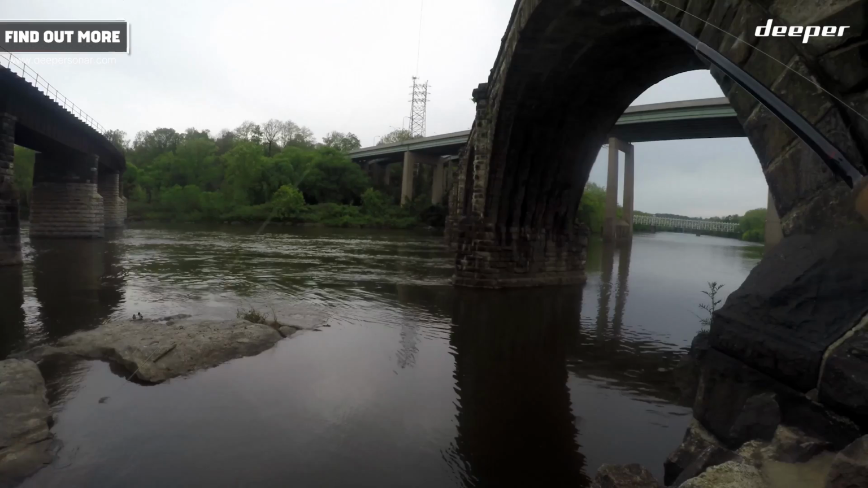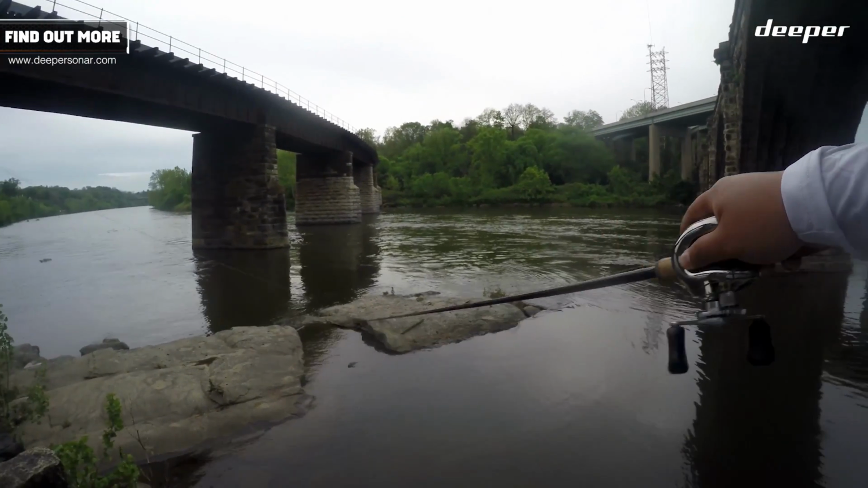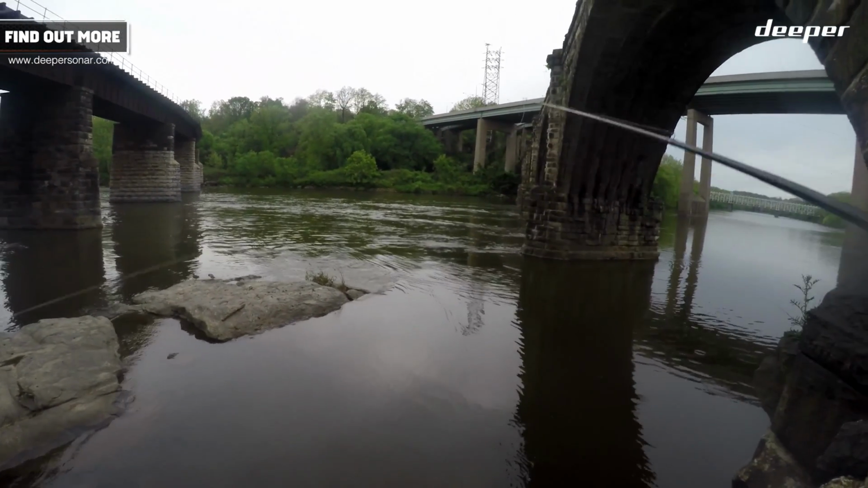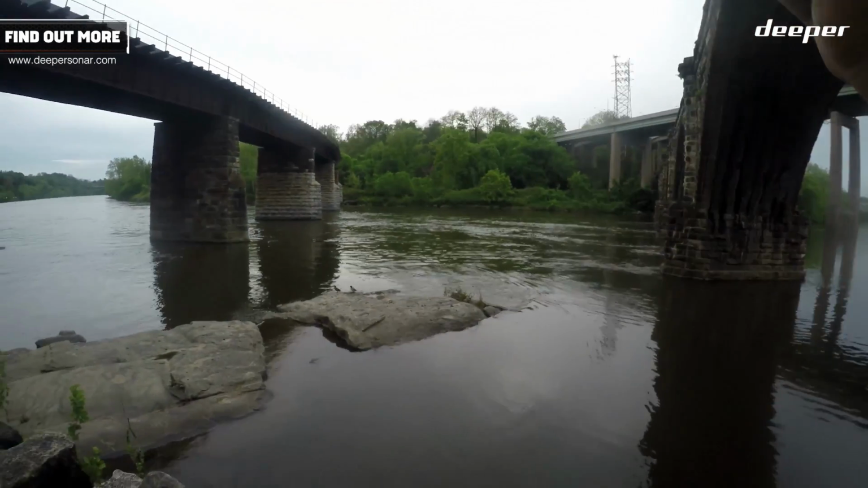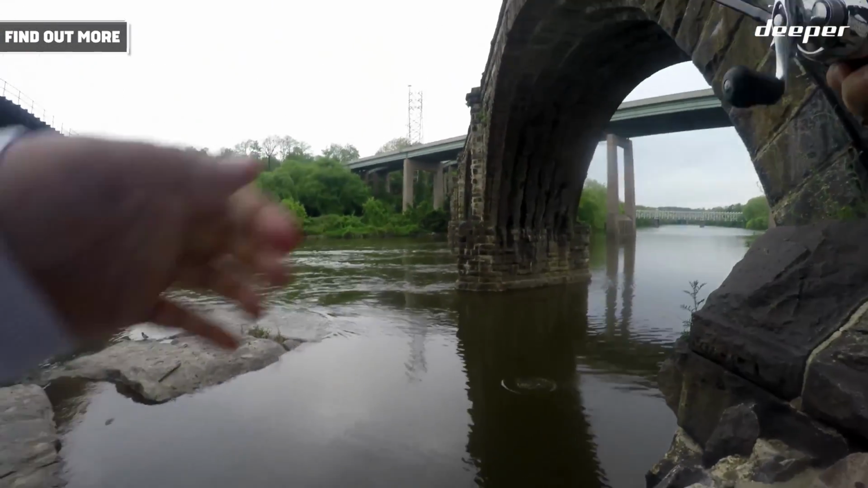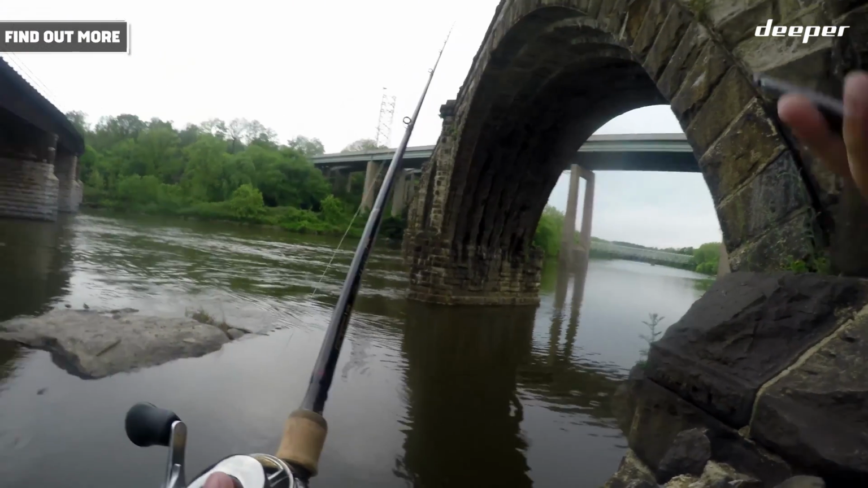So I've moved down to another spot here. You can see there's some big rocks in the middle, and it's a little bit more shallow here, a little bit more calm, less current. I'm going to go ahead and cast the Deeper out one more time and see what the map looks like here. All right, it's in the water. It's drifting.